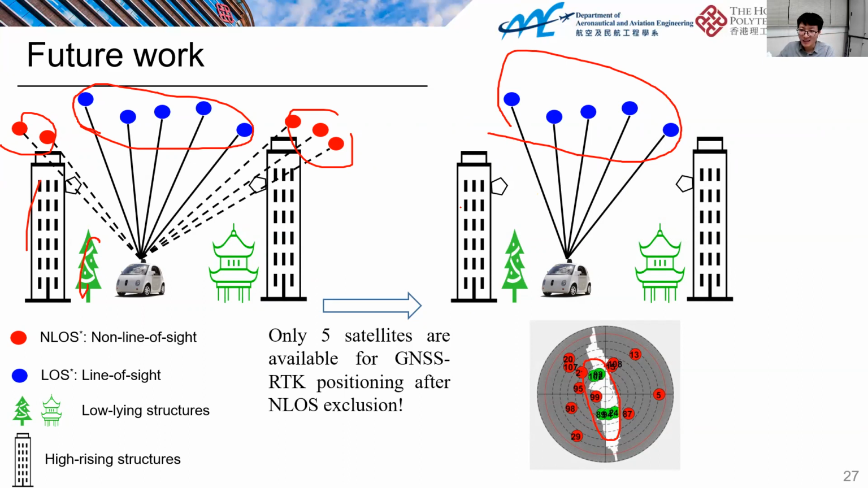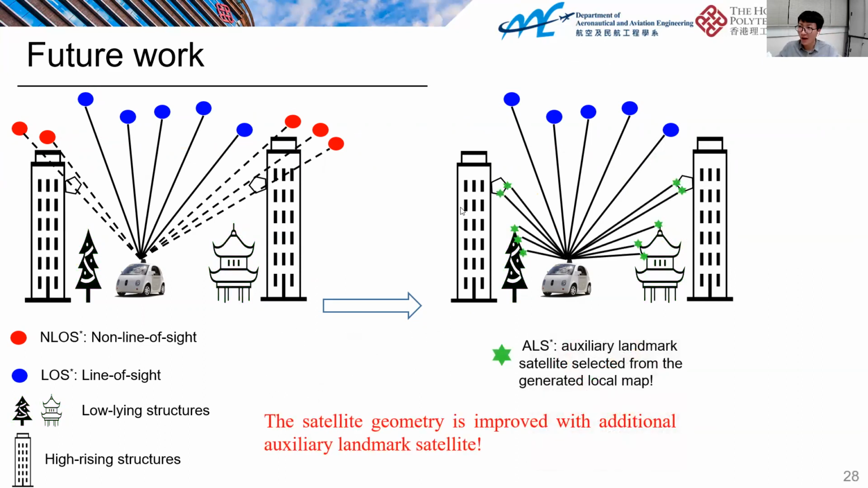Our idea is: is it possible to apply the surrounding low-lying environment features, for example, detected by the LiDAR, to constrain the state of the GNSS receiver to improve geometry? For example, here we exclude those satellites, but we can use the low-lying geometries.